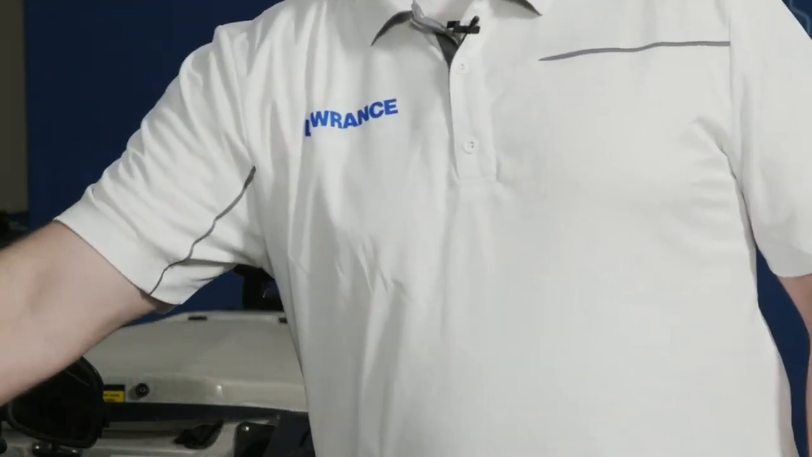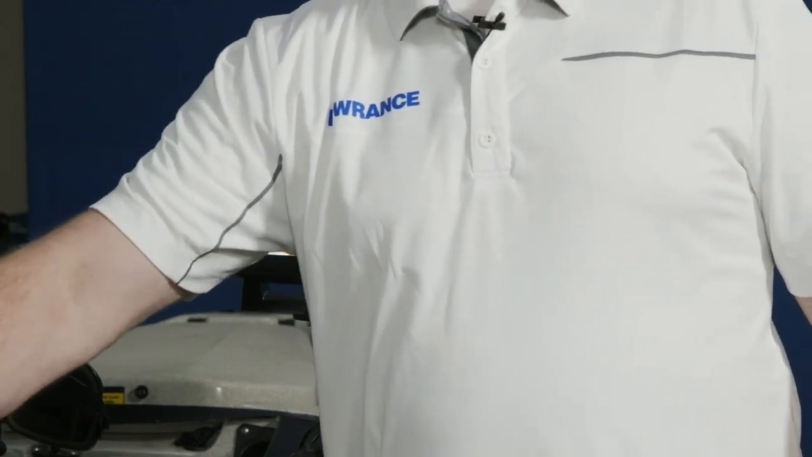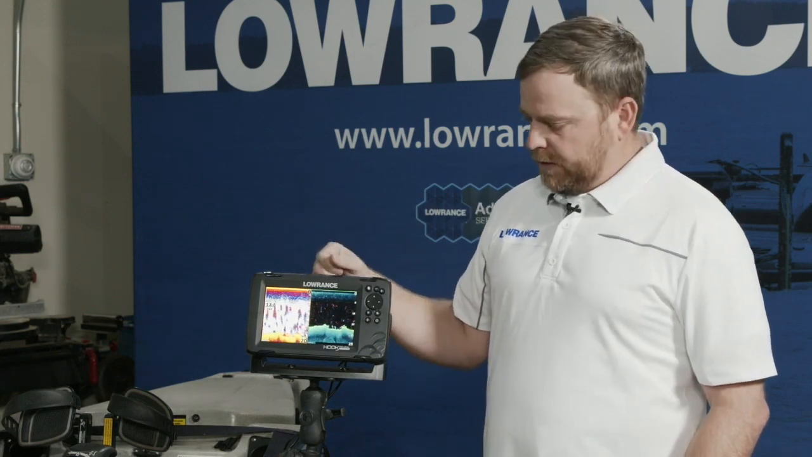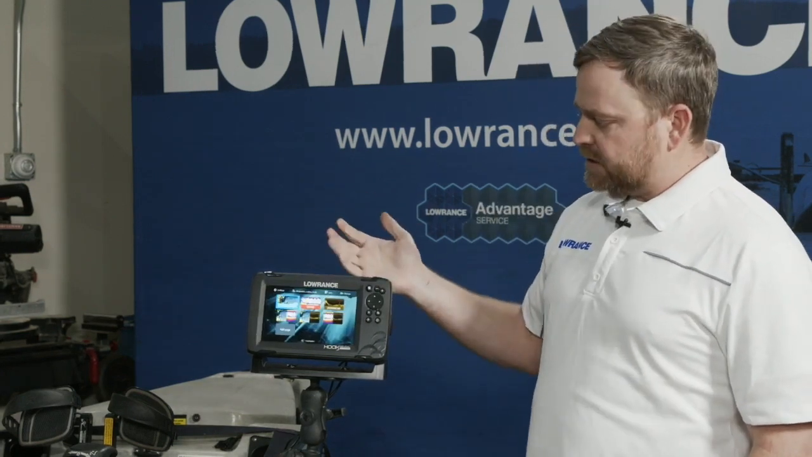So that's a quick intro run-through of the actual product features. One thing I do want to dig into is, we get a lot of questions about what some tips and tricks are. How do people set these up? How do I best optimize this for my day on the water? And the first thing I want to do is a quick, basic run-through.